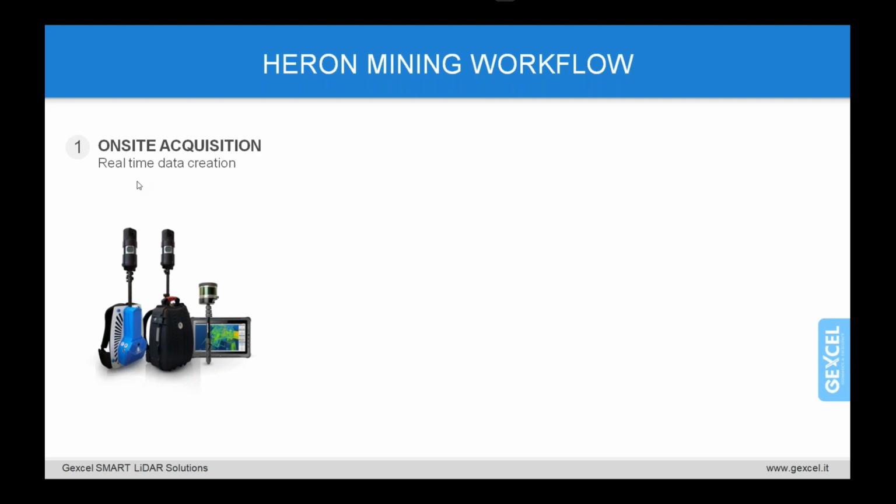Adaptable to any environment, inside or outside, in daylight or in darkness, you can access those sites which are normally off limits. And thanks to its versatility, HERON can also be attached to trolleys or mine vehicles to automate the entire on-site survey process.